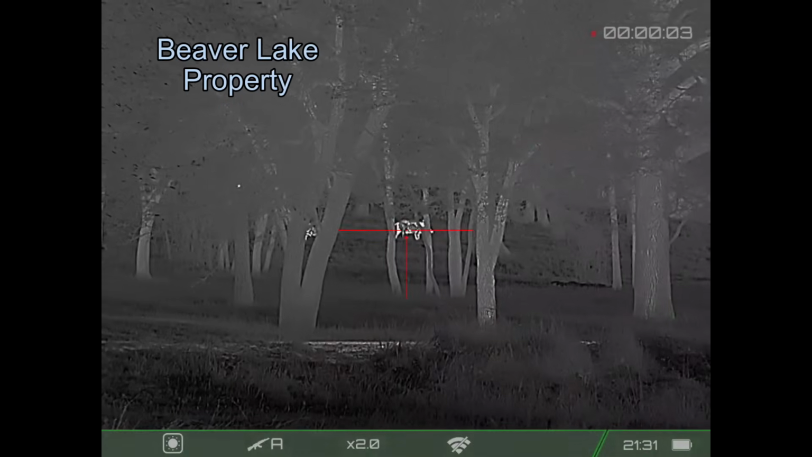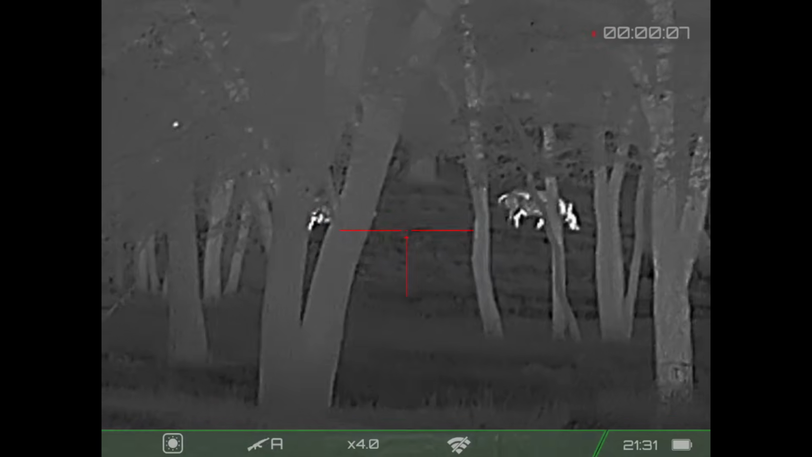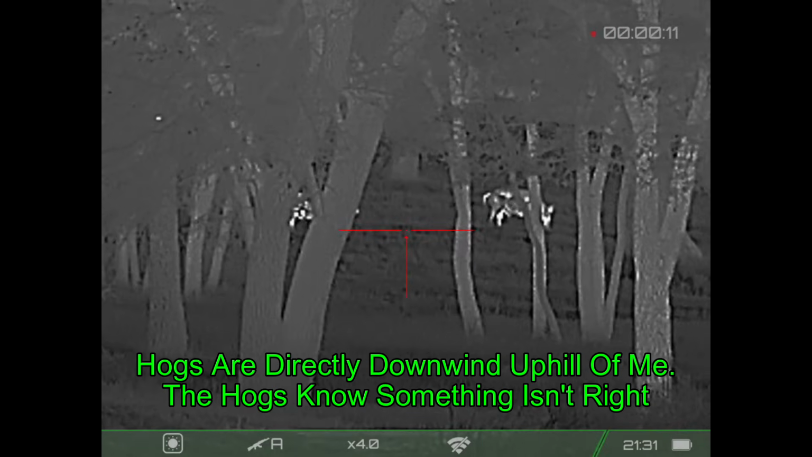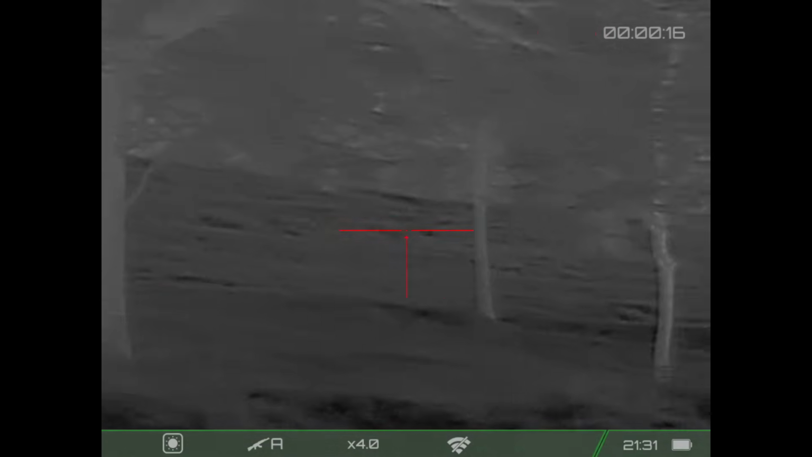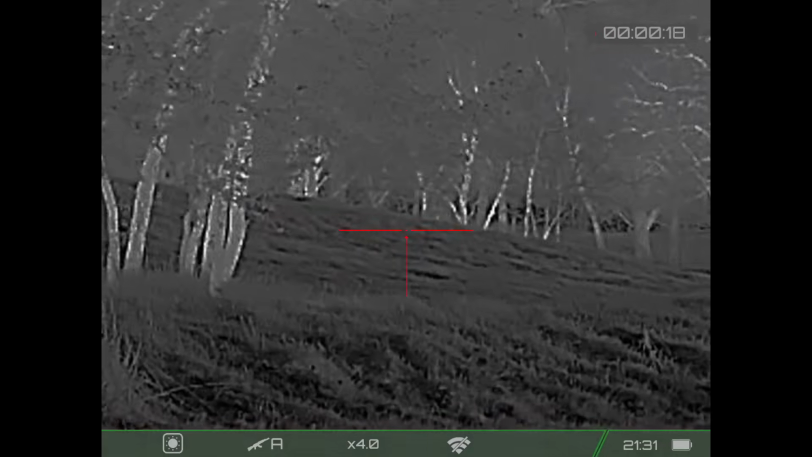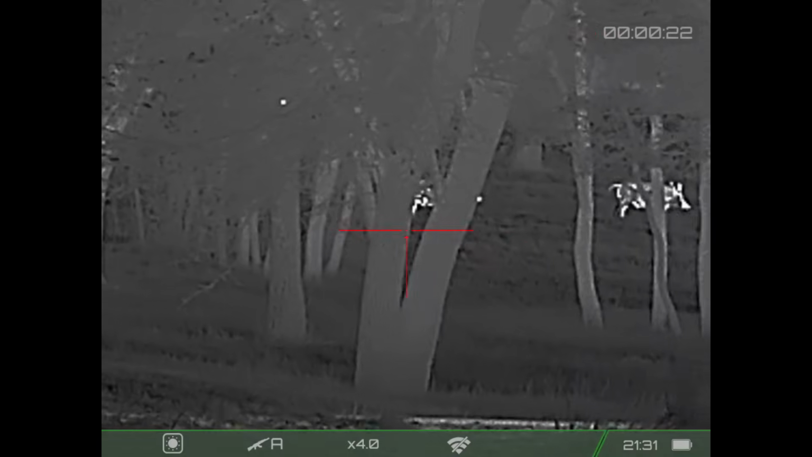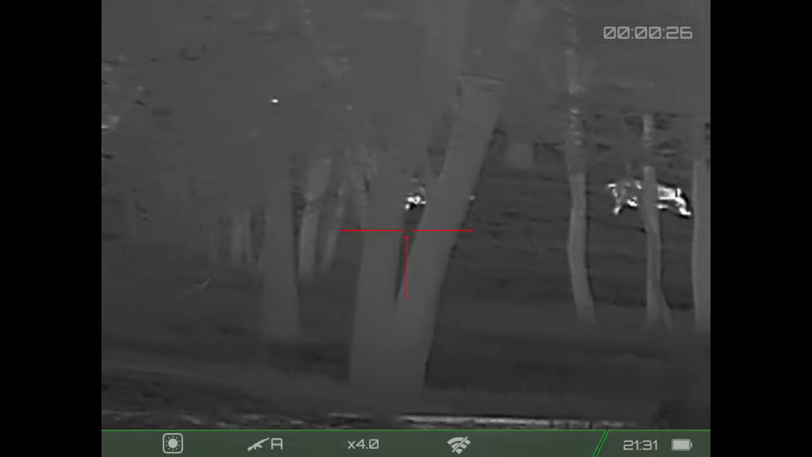Here I am at the Beaver Lake property, and hogs have come in the one place in the field that if they were going to come in and smell me, that's where it was. They are directly downwind of me, but they are slightly uphill. They've caught scent of me, I believe, because they've frozen there. They've been there for about 2 minutes already. And we're all just standing still.